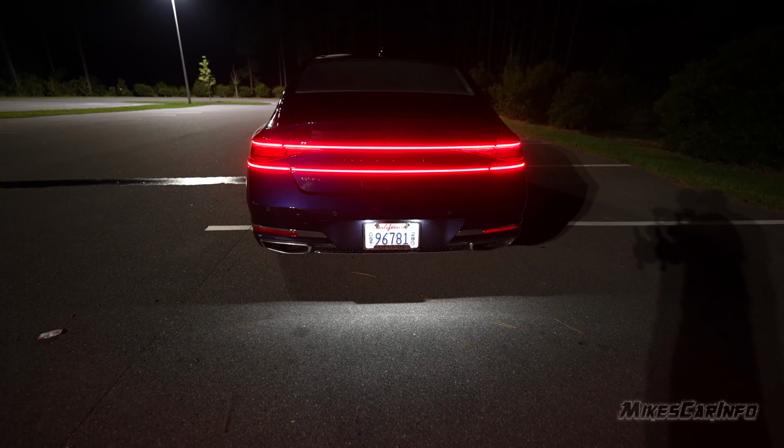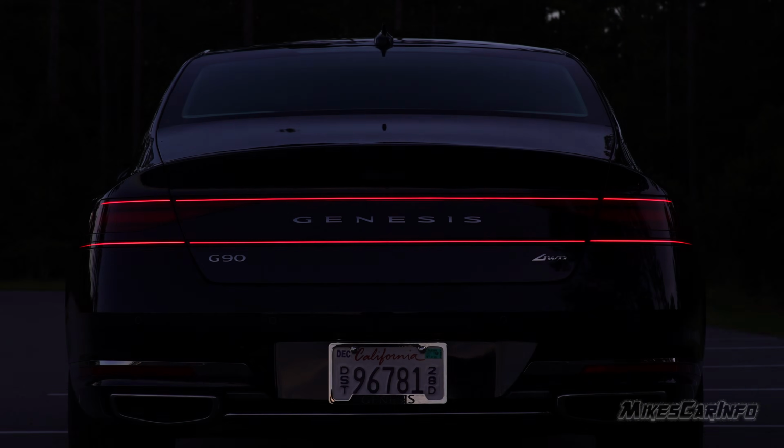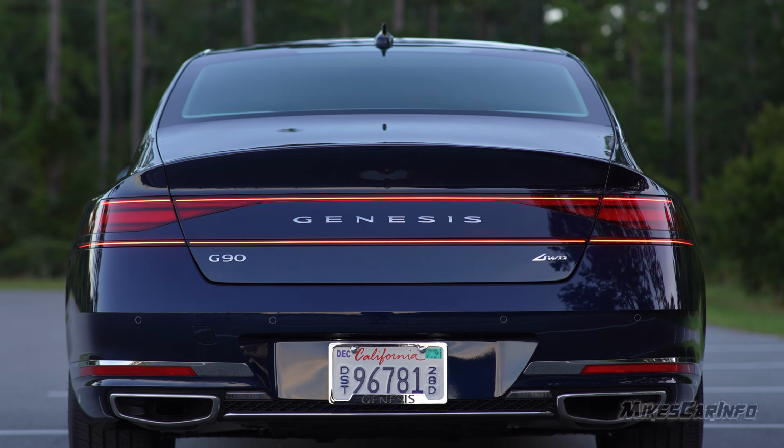Also, you have that tag light, which also illuminates the ground. It kind of serves as an approach light as well. Really impressive tail lights. It's just a long, razor sharp red LED strip. Really impressive.